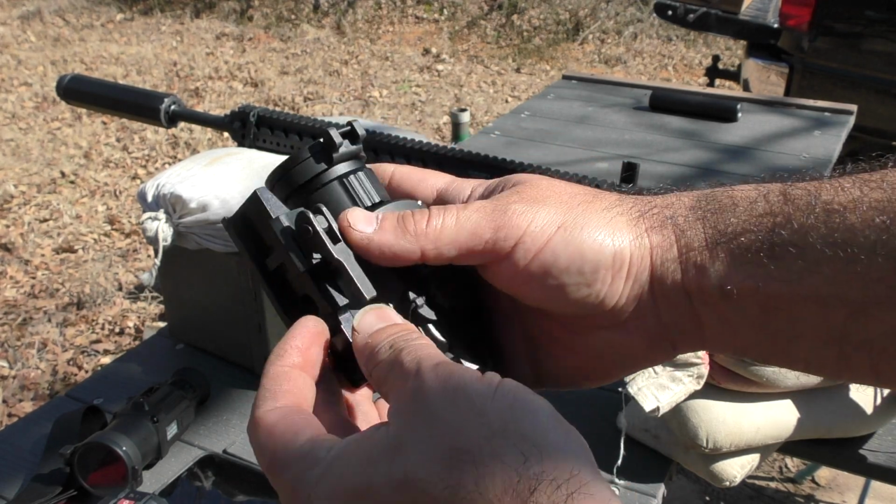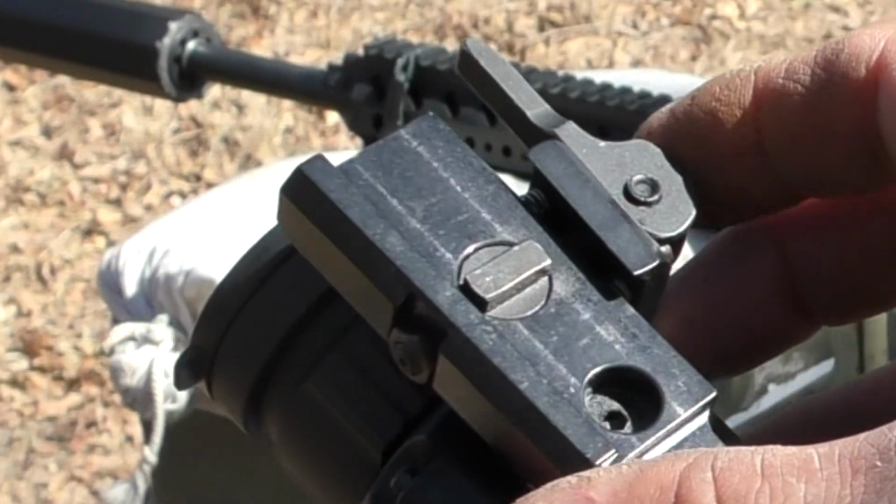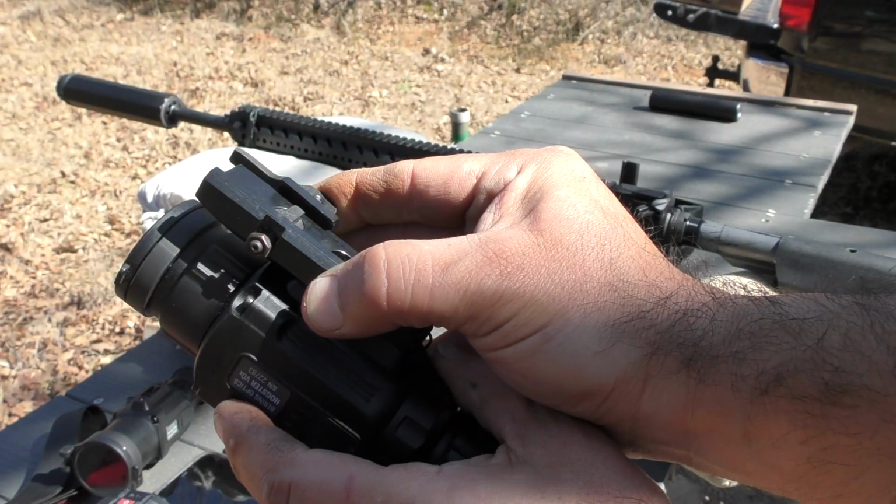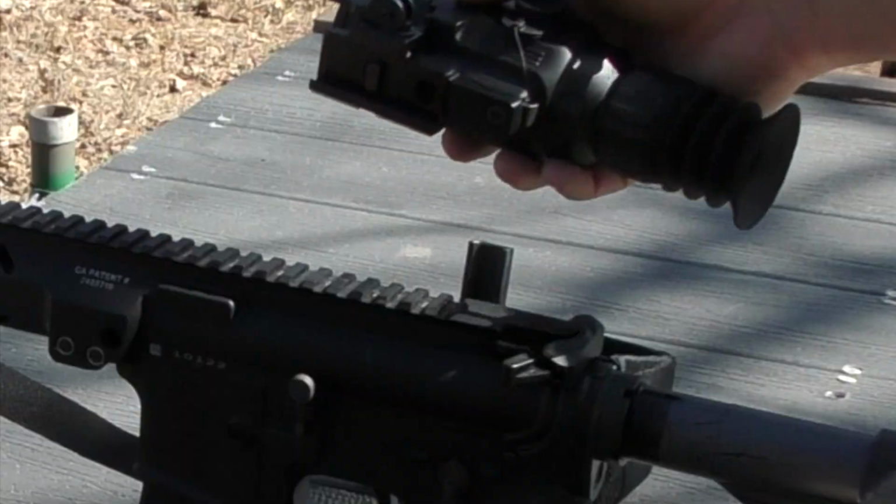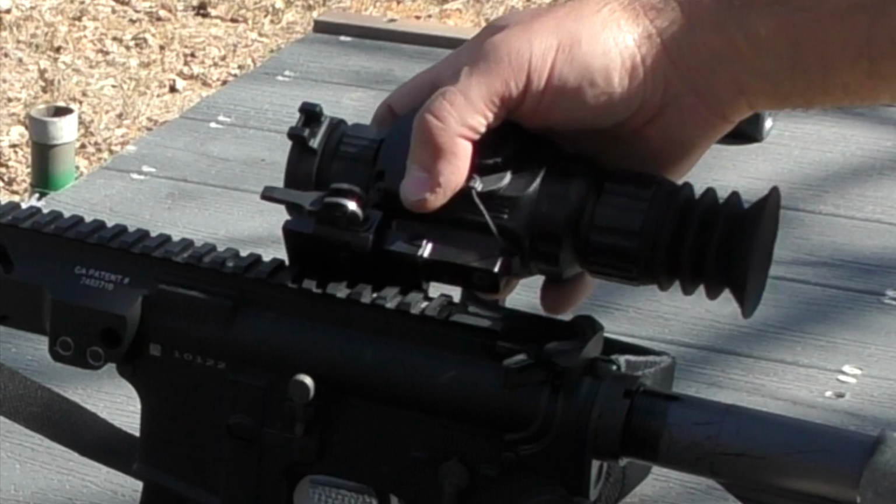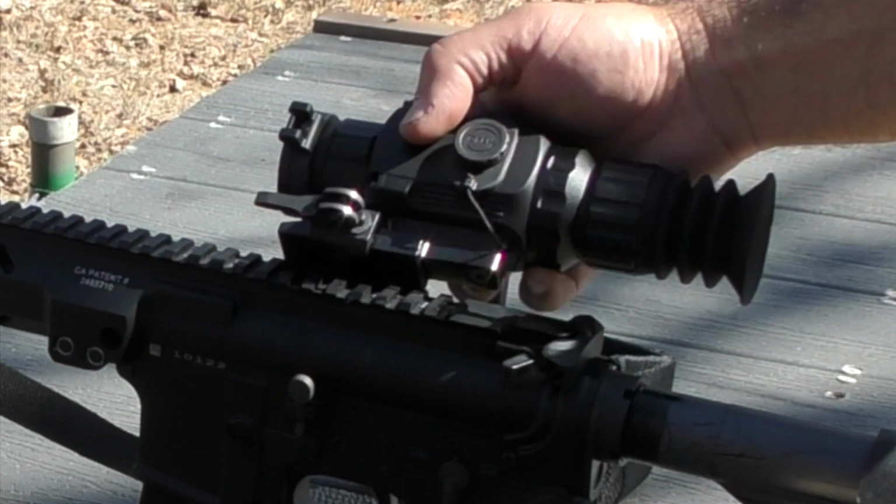It does have adjustability in the sense that if you open it, throw it forward, and then press that screw that's now exposed right here, you can turn that for increased or decreased pressure on the rail. I like number 6. 1, 2, 3, 4, 5, 6. So I put it on here on number 6.